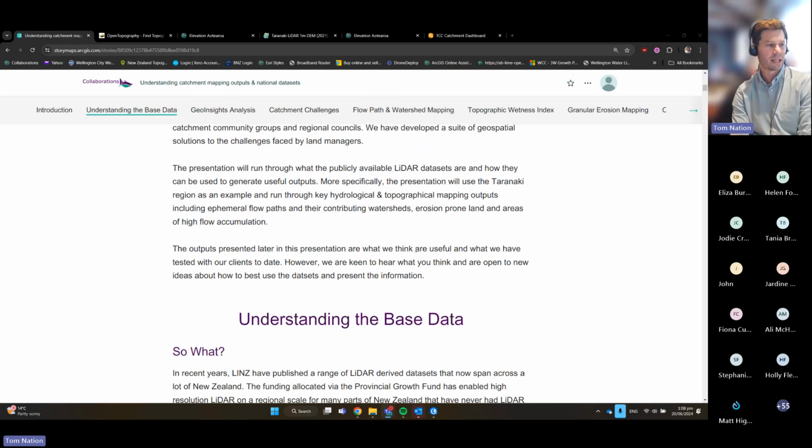And again, this last sentence is just talking about how we've come up with a range of outputs using this data, but there's no doubt many more. So in the questions and at the end, we'll be more than keen to hear from you about other ways we can use the information, or other things you've been seeing on the ground that would be useful to generate from this sort of information.